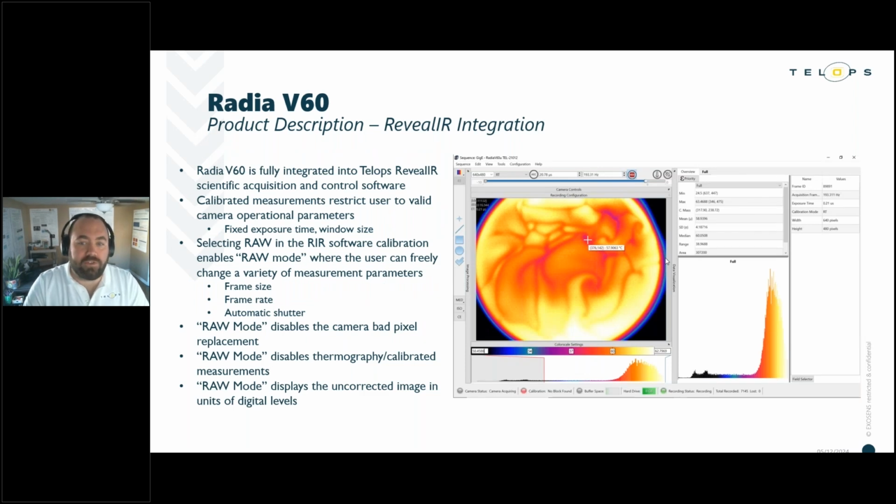V60 is fully integrated into RevealIR, which is Telops' scientific software that does camera control, data acquisition, and some limited data processing tasks. As we talked about in the last slide, the radiometric calibration delivered from the factory is a multi-point calibration, which means the user is restricted to certain camera operational parameters, most notably fixed exposure